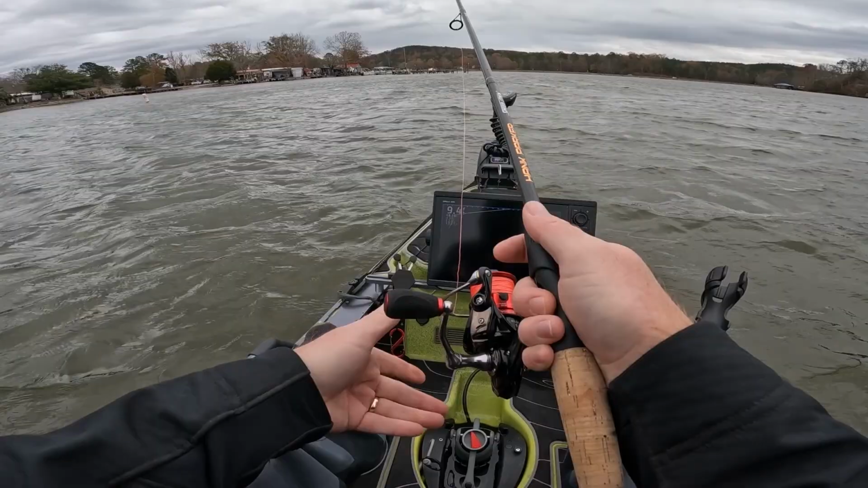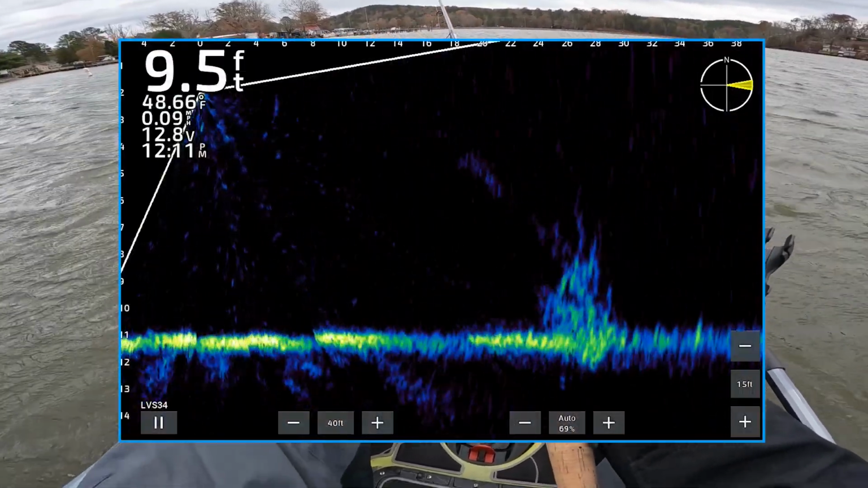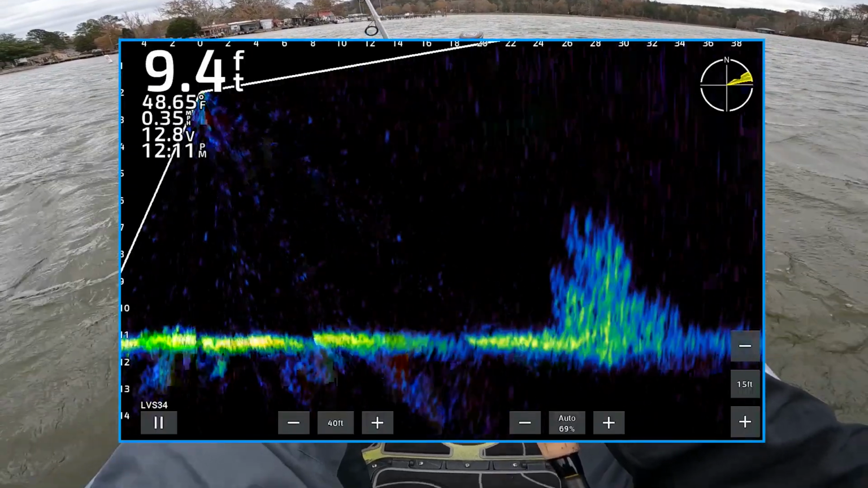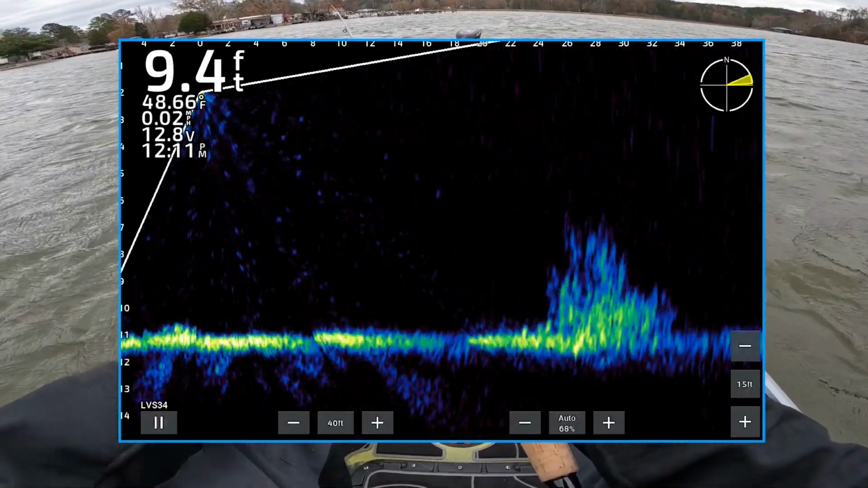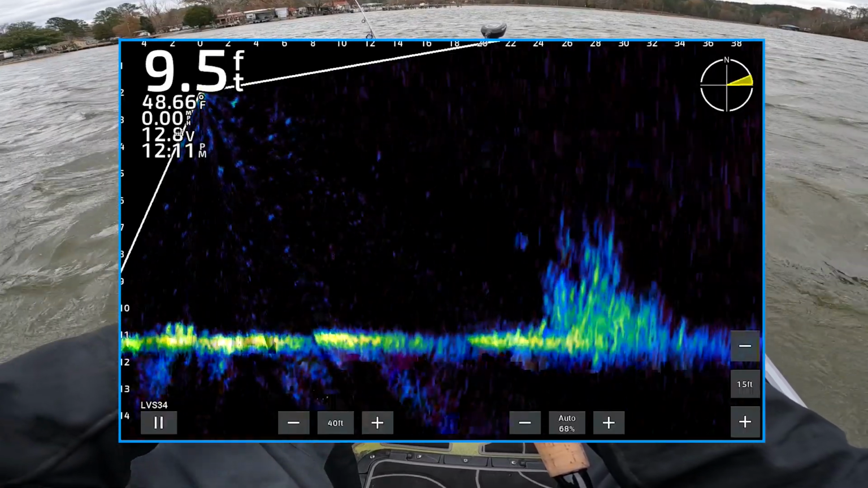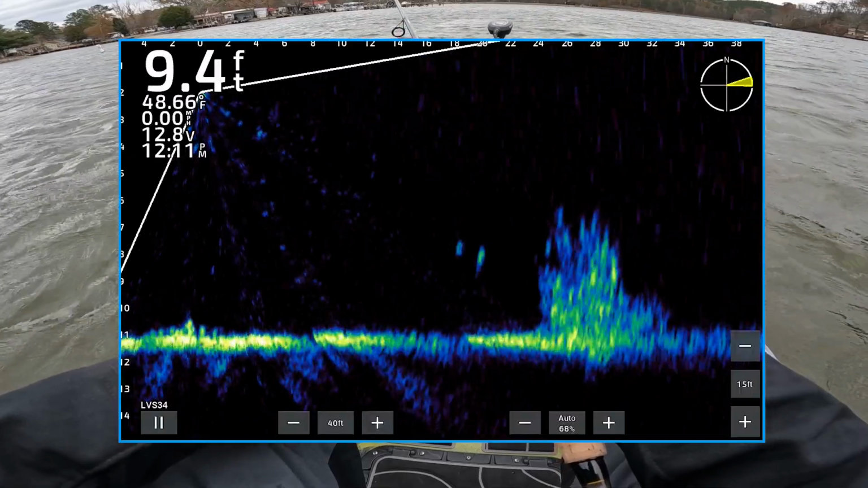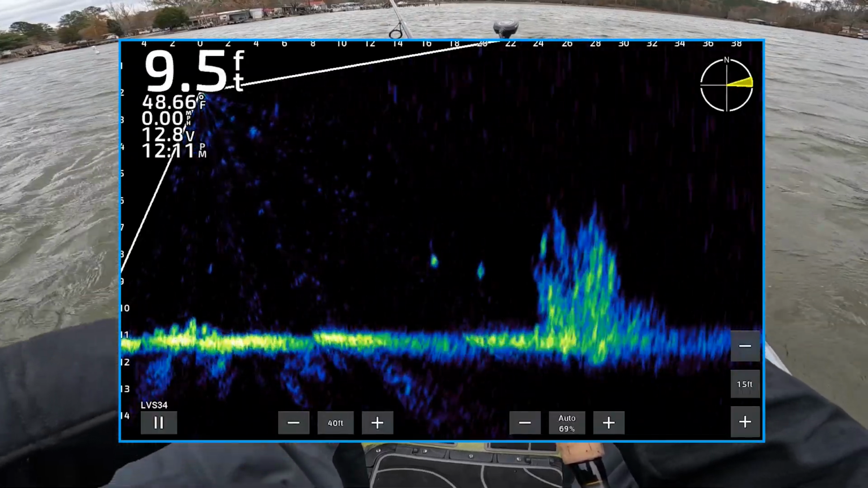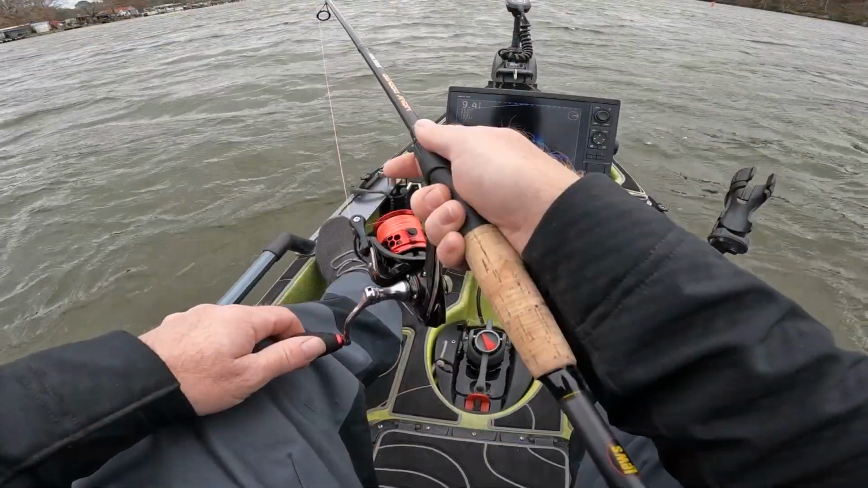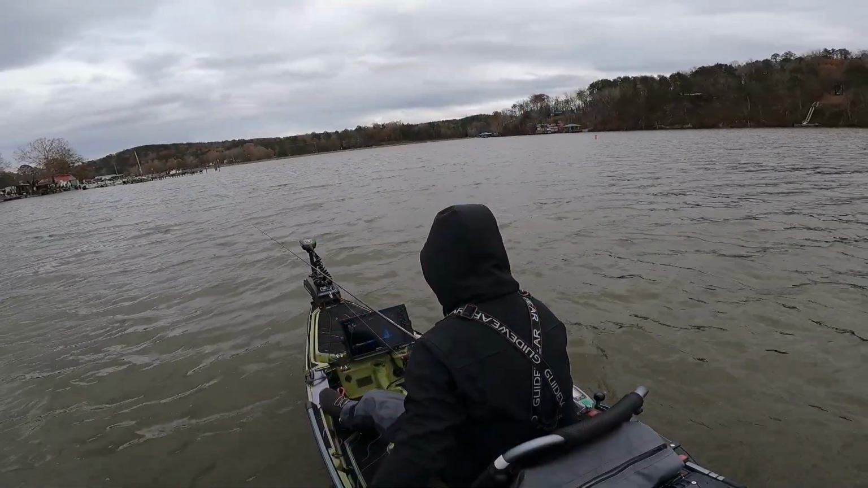All right, back on the back side of them. Where am I at? This wind is crazy, y'all. Here comes one after it. Oh, he was a good sized crappie too. Yeah, there's some big crappie in there. This wind is nuts.